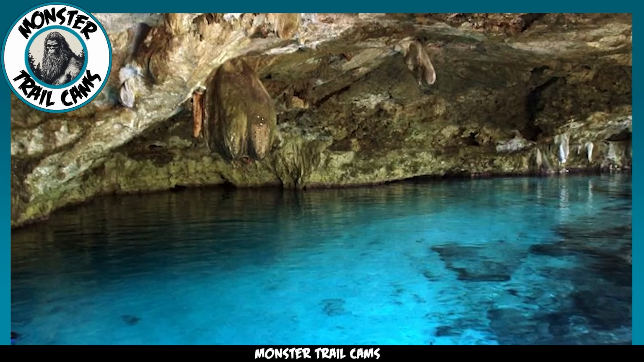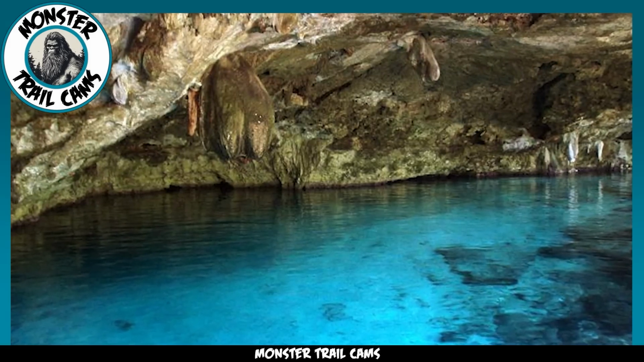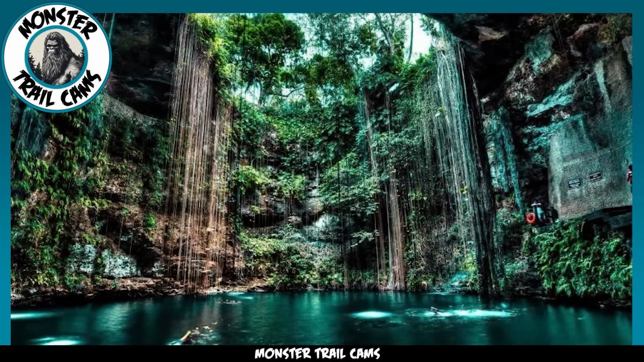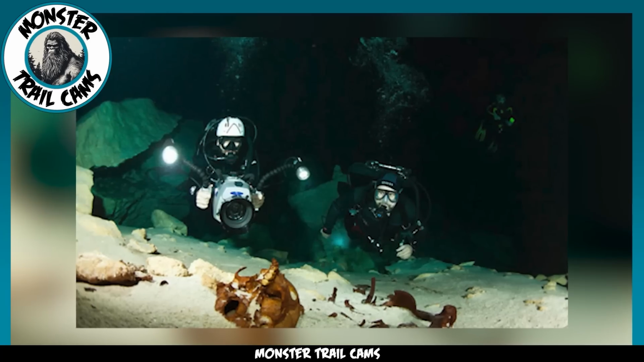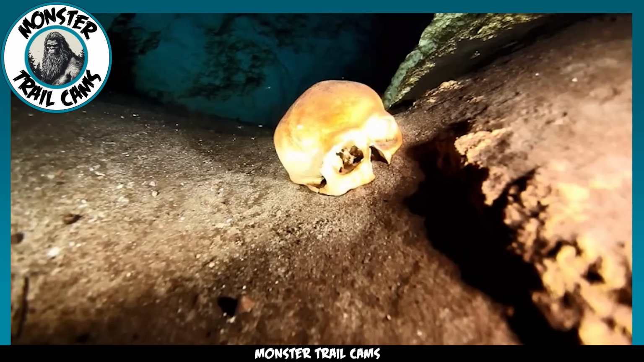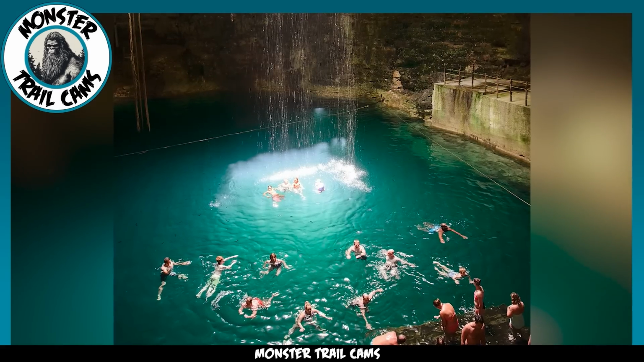Cenotes themselves are an interesting phenomenon and can be quite dangerous to explore. The cave systems are dark and easy to get lost in, so exploration of them isn't taken lightly. However, there have been some impressive finds deep in these underwater caves. Researchers have found bones of prehistoric Ice Age creatures as well as ancient humans, but there have been rumors of other finds as well, discoveries that haven't been released to the public as of yet.